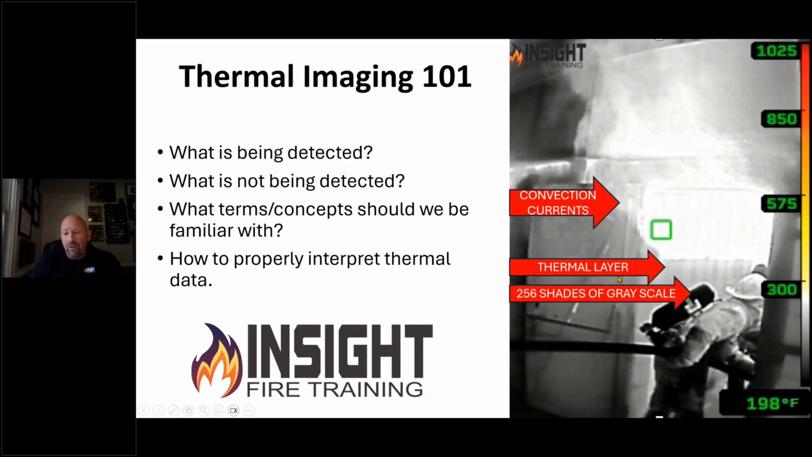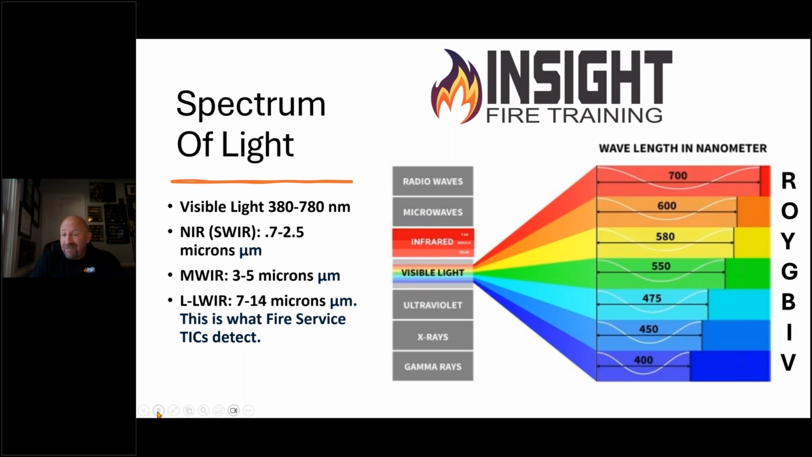Differences in temperature. We can see the thermal layer, and the camera interprets that black, gray, white image through 256 shades of grayscale, whereas the human eye can only see 30 shades of gray. That's the average female, and the average male can see 10. So it's important that firefighters understand that interpretation is the key to success, and how you interpret that, and knowing how your camera works, is a big part of that. Knowing what your camera is actually seeing is where we should begin.